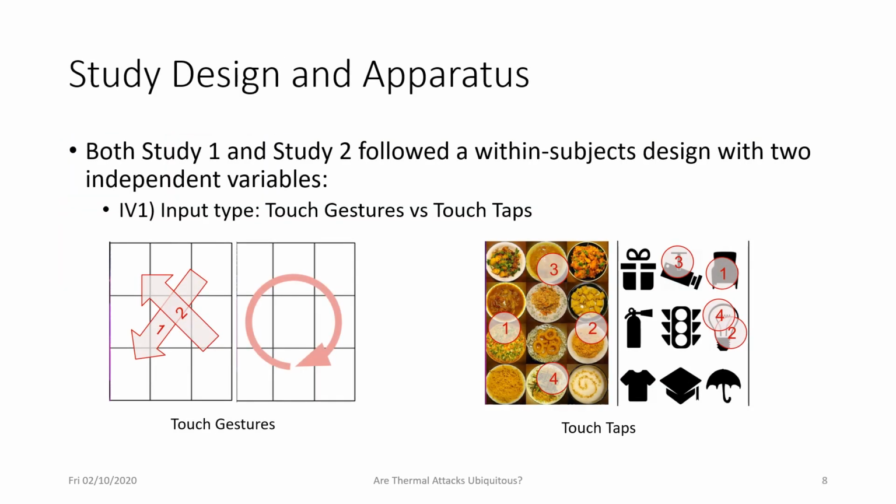Both of our studies followed a within-subjects design, and there were two independent variables. The first variable is the input type. So we compared touch gestures to touch taps. Gestures, as you can see here on the left, are shapes that are drawn on the touchscreen or the touchpad. And on the right, you can see examples of touch taps, where you have an interface or a cue, some images for example, or this could be a pin pad as well. And then the user has to tap on different locations to enter the password.